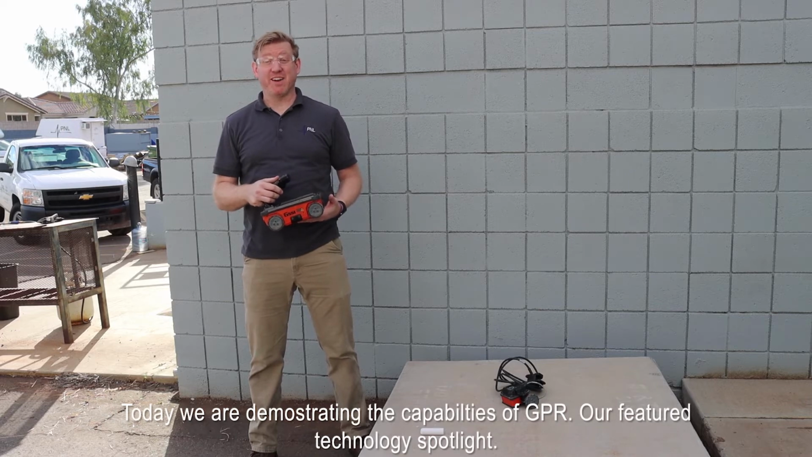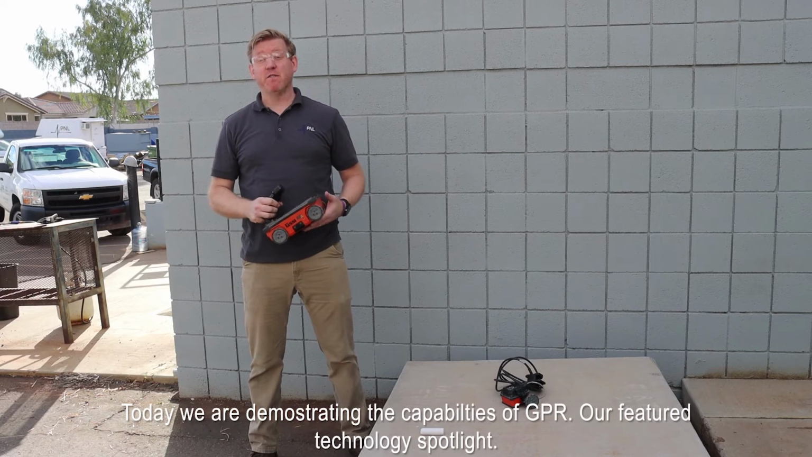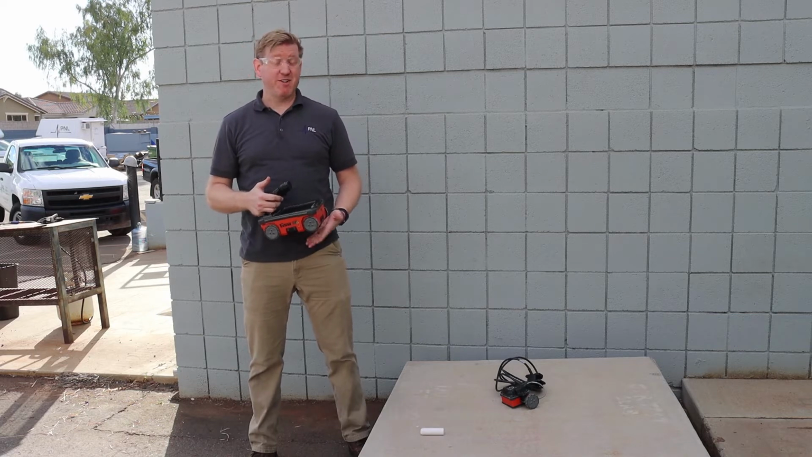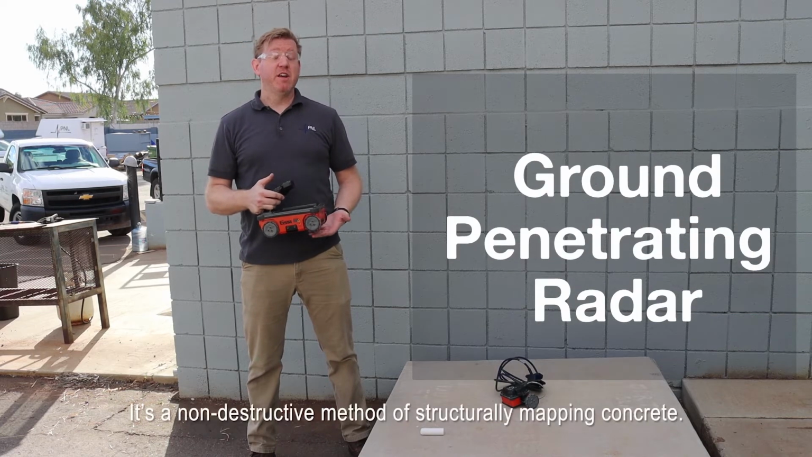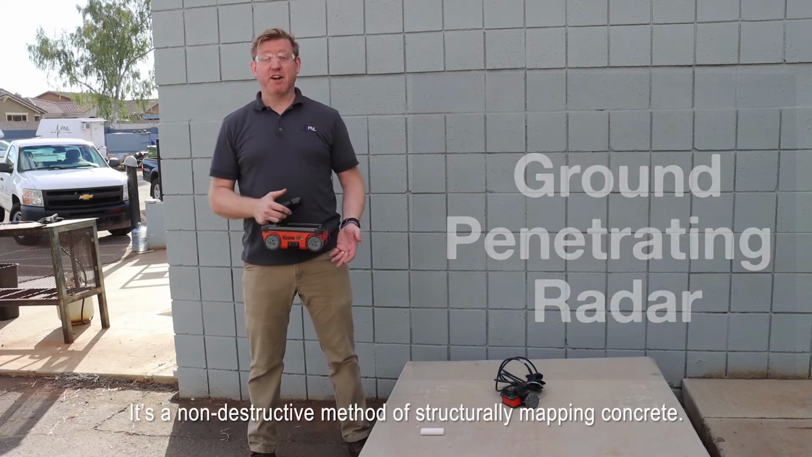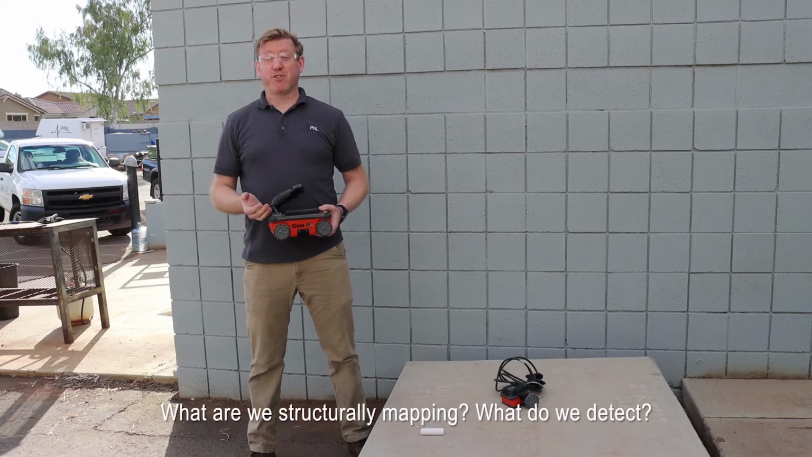Today we're demonstrating the capabilities of GPR, our featured technology spotlight. What is GPR? It is ground-penetrating radar. It's a non-destructive method of structurally mapping concrete. What are we structurally mapping?